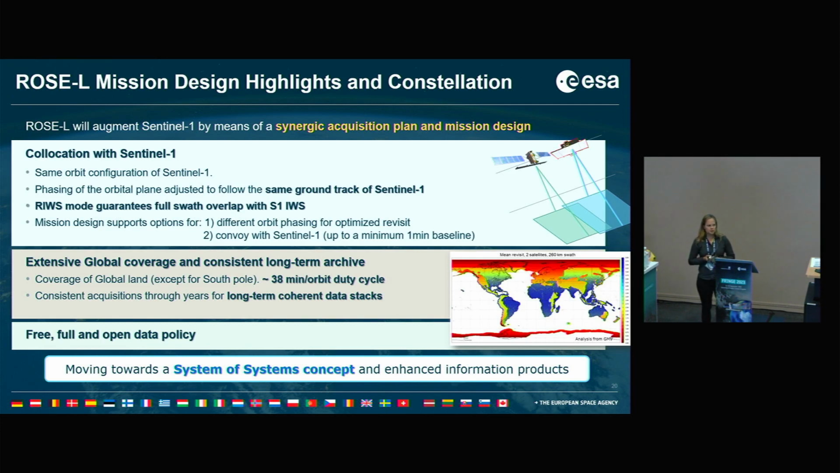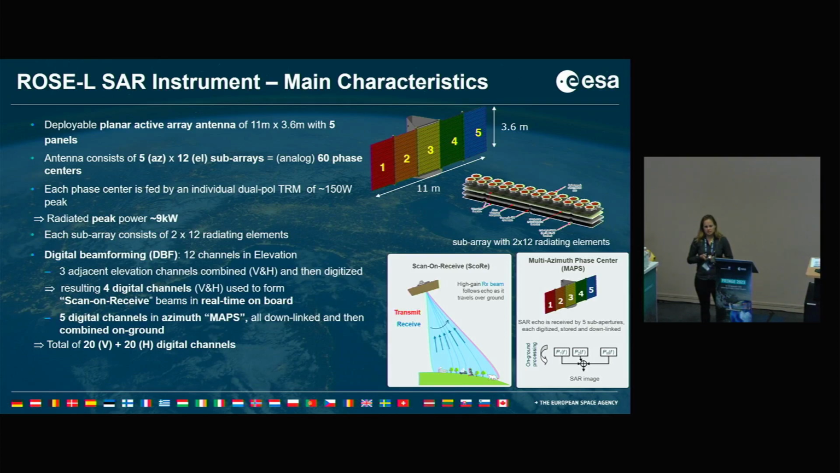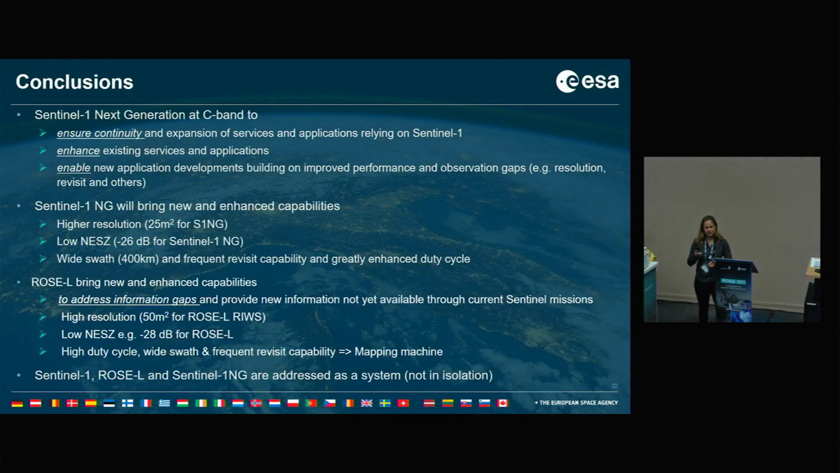And we are really moving forward here into a system of systems concept with enhanced information products, and expect many new services to come out from C and L-band. That's on the science moment, but I think I'm running a bit over time, so I skip it. But also just to mention that the score and maps are also employed for ROSL, similar to what I mentioned for Sentinel-1 NG. So then I come to my conclusions.